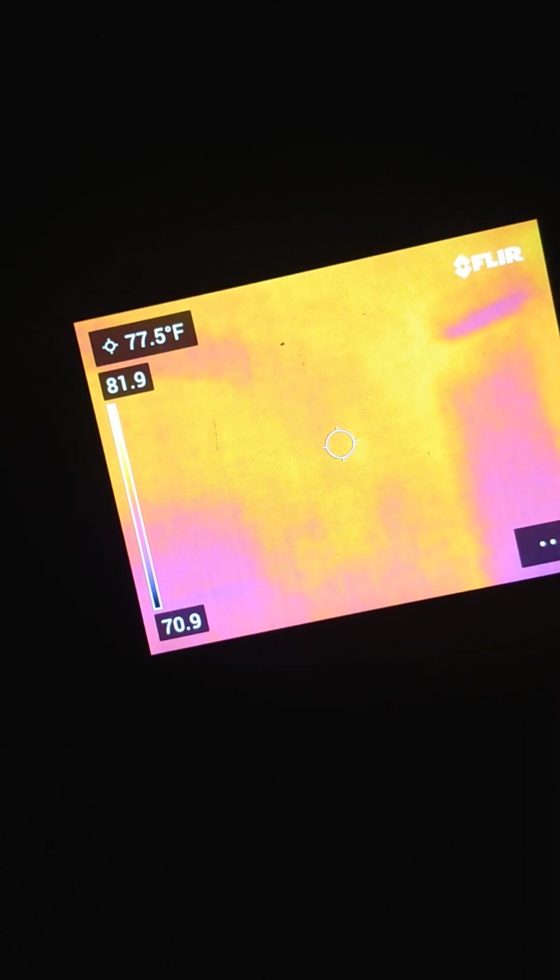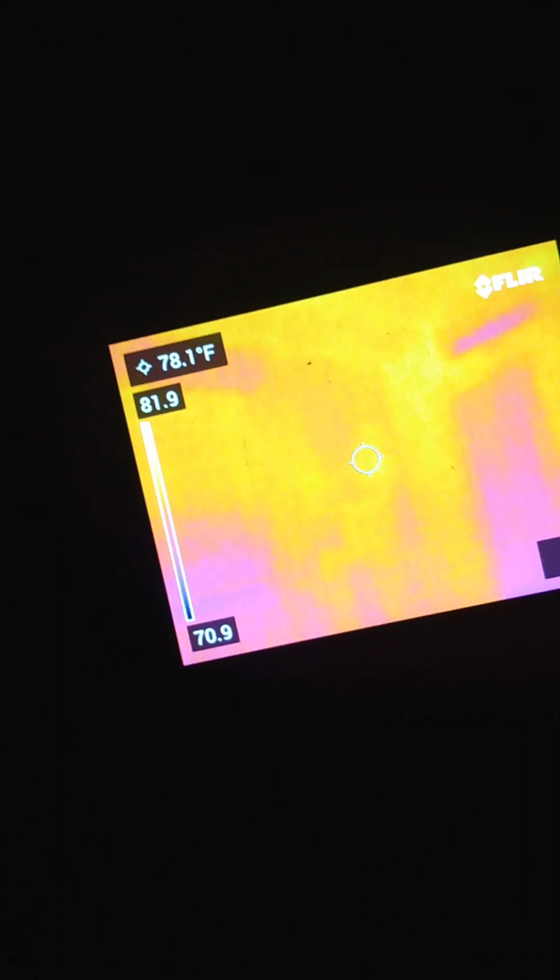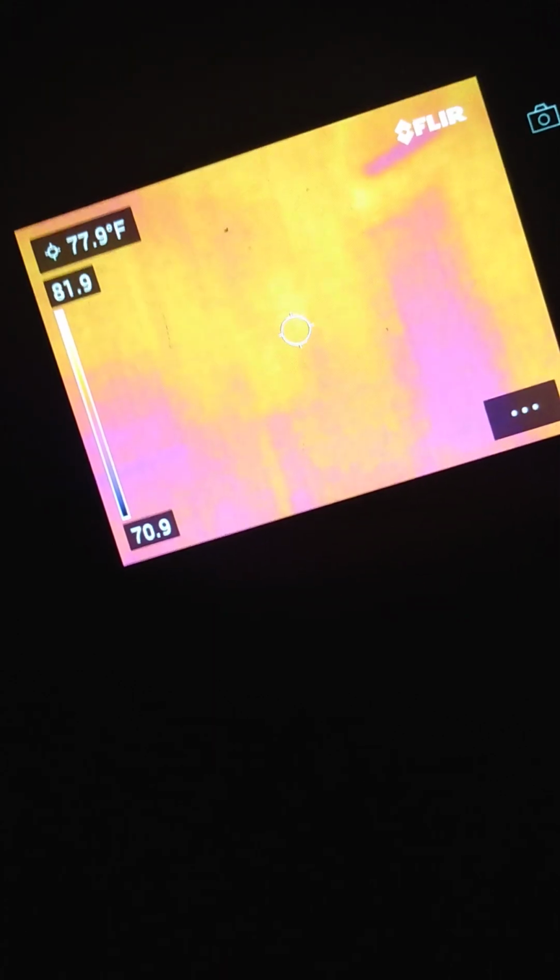Let's go back over to the door and look at the corner. It looks like lower at the corner is a little bit kind of purplish. Now it's dissipated.